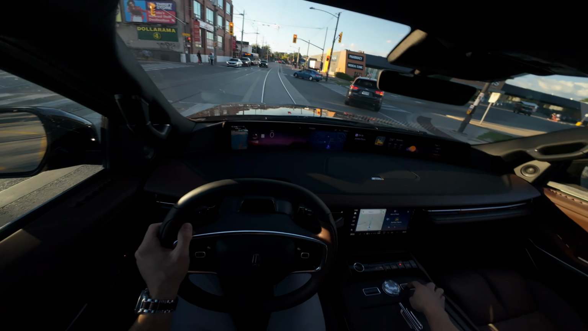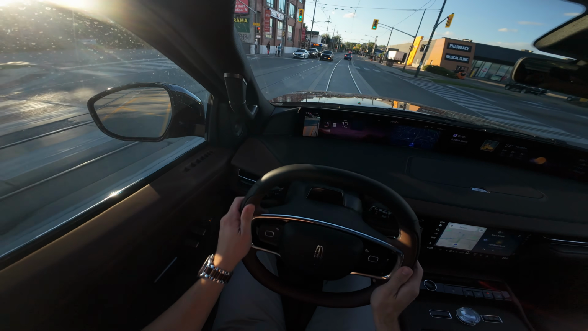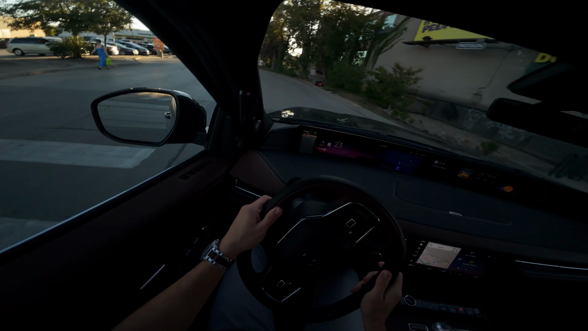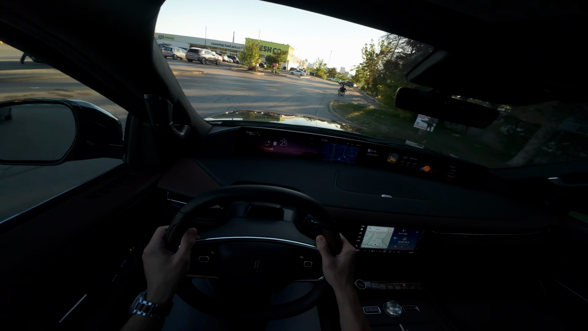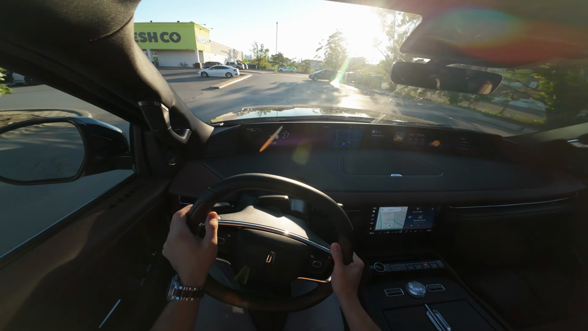Turn off the start-stop because I find it quite annoying in the Navigator. It's a very noticeable startup. Now we're squircling around. It's always funny when you hold the squircle sideways. But you get used to it. Honestly, I quite like it actually.